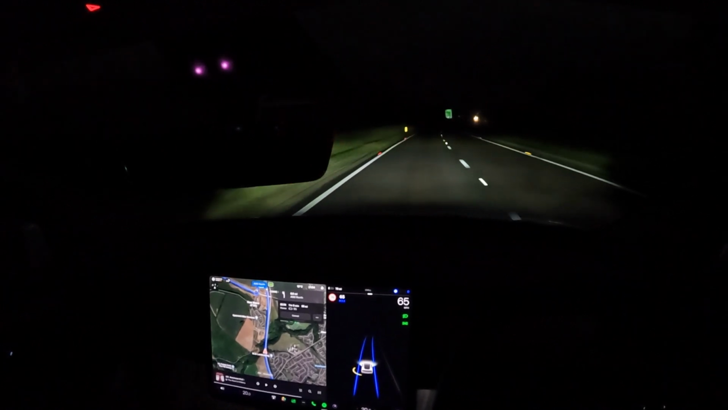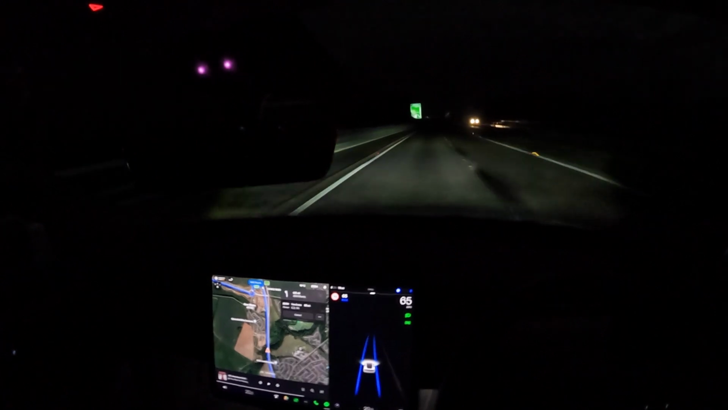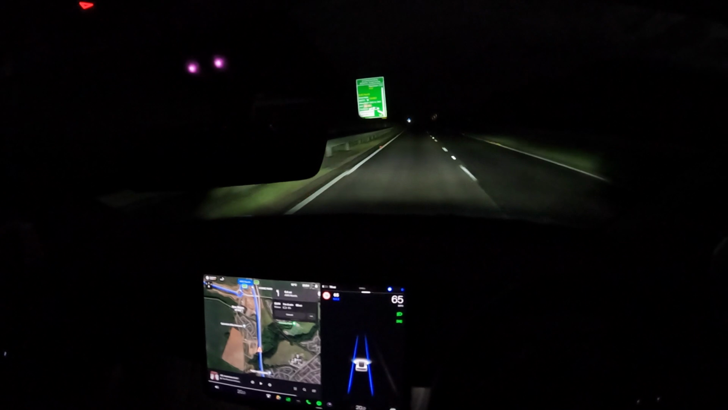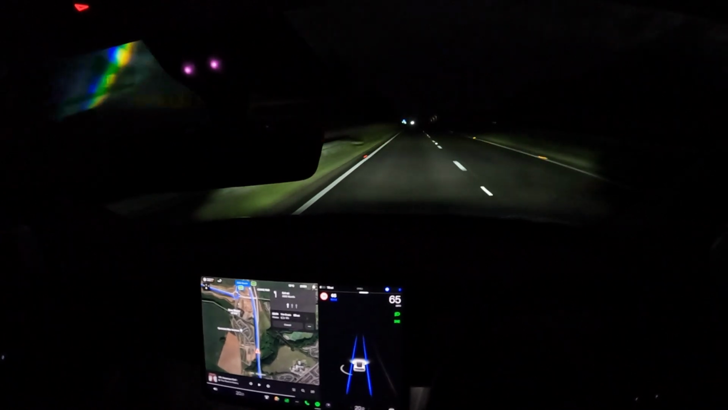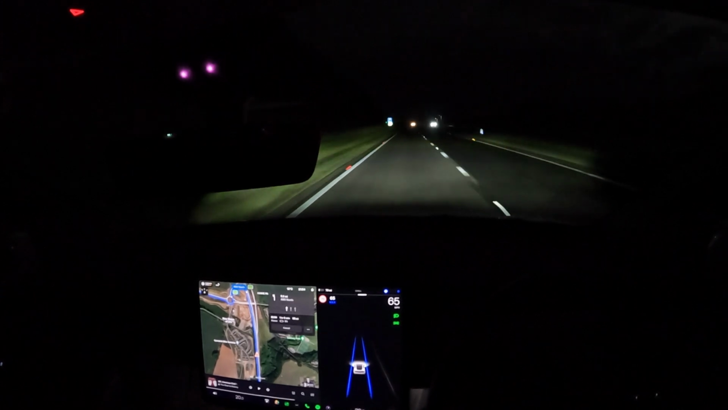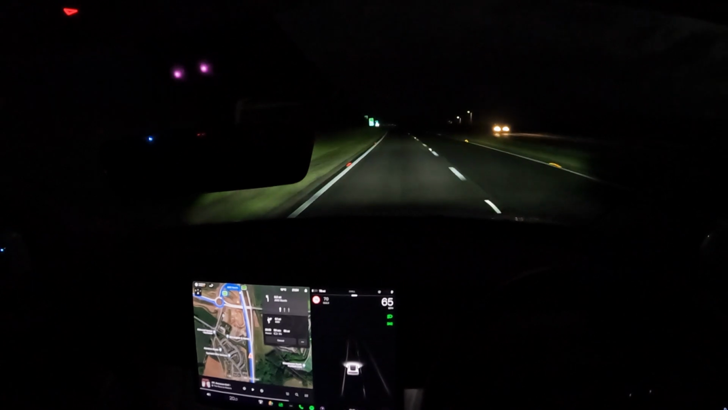I am happier doing this with Autopilot than I would have been doing the same trick previously in my Mitsubishi Outlander, where, okay, it had cruise control, but it was a fairly rudimentary and manual version of cruise control, and certainly wasn't as good as this.